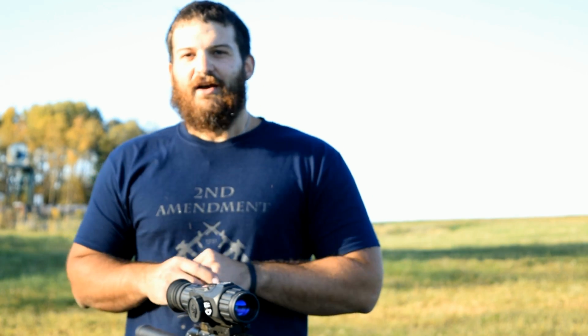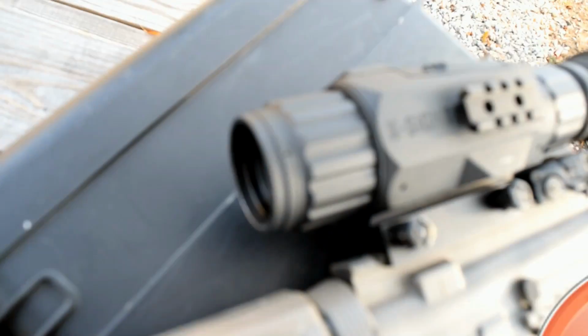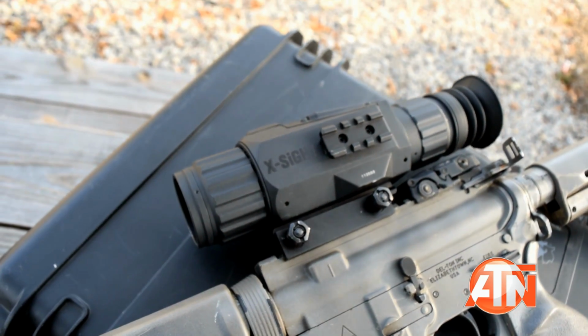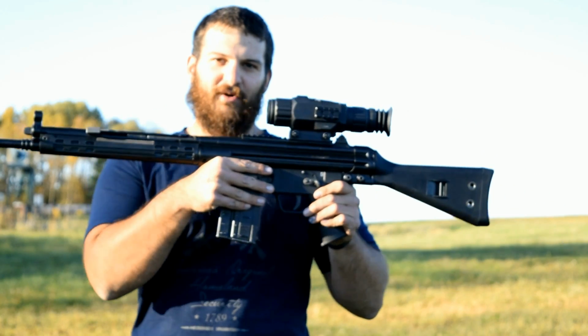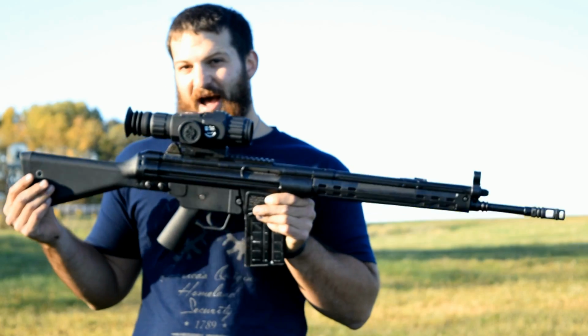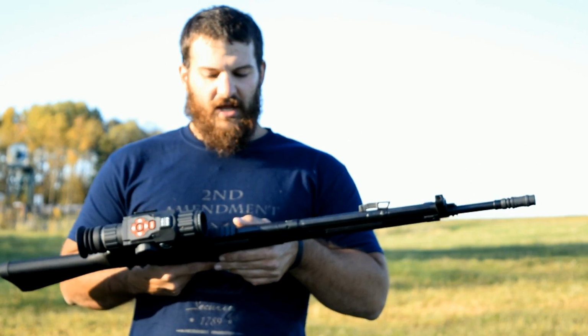We're out here on the range today. It is always a good day when we're out on the range, and today's an especially good day because we have something very unique to show you. This is the X-Sight, a day-night optic from ATN, currently mounted up on a C308 rifle from Century Arms. This thing has a lot of features that we're going to be hopping into. We're going to go ahead and run down to the short side of the range and get into them.